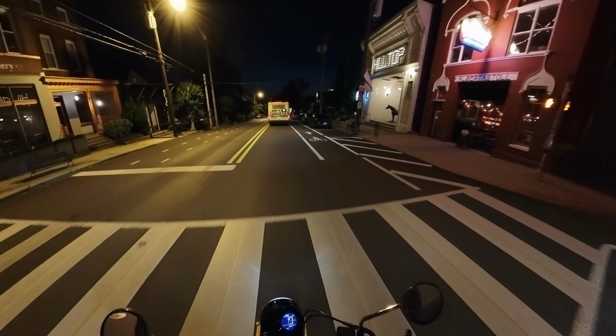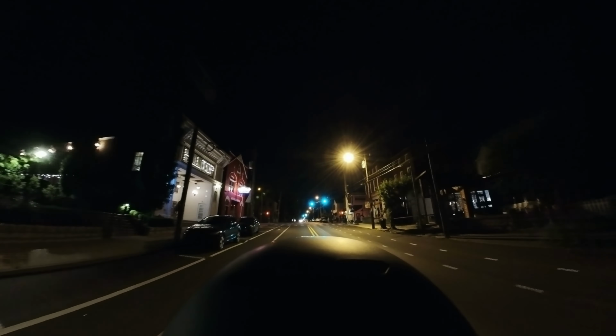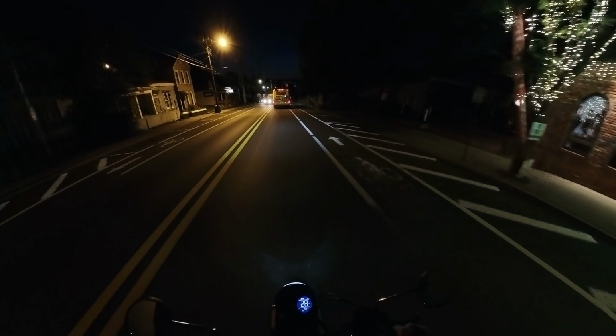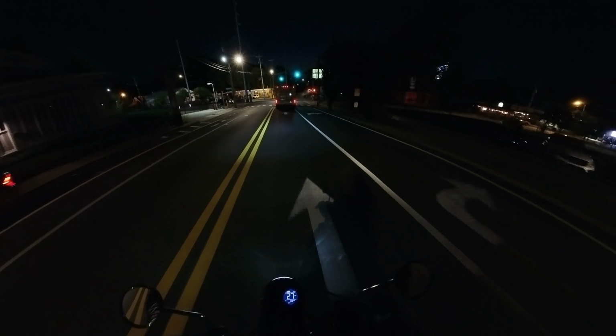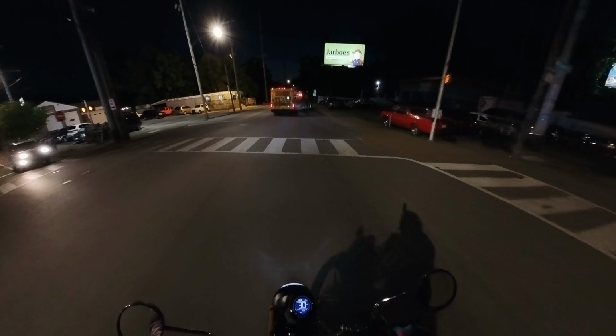And then this is approaching the end of Frankfurt Avenue, where it'll cross over Millwood Avenue. We'll go down towards the riverfront, towards River Road. But hopefully at some point I can get out from behind this bus.